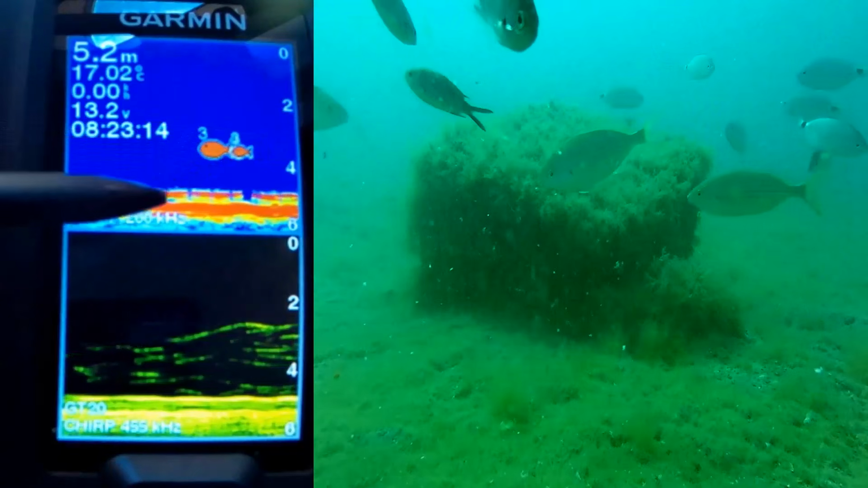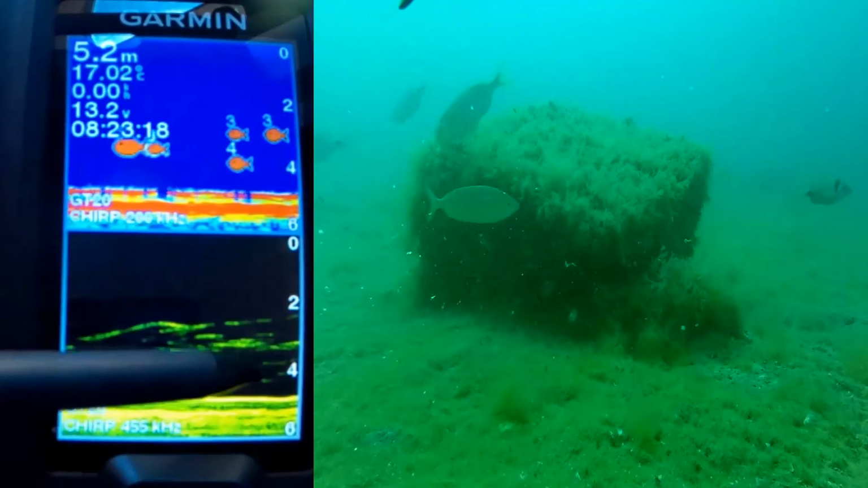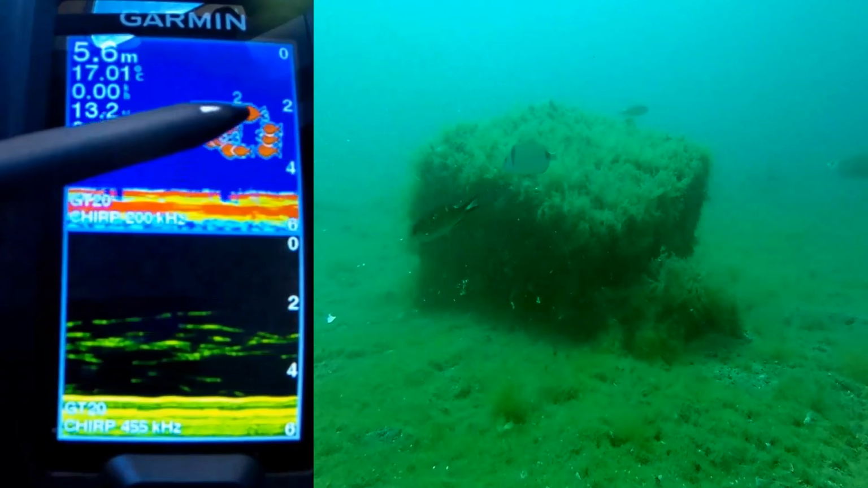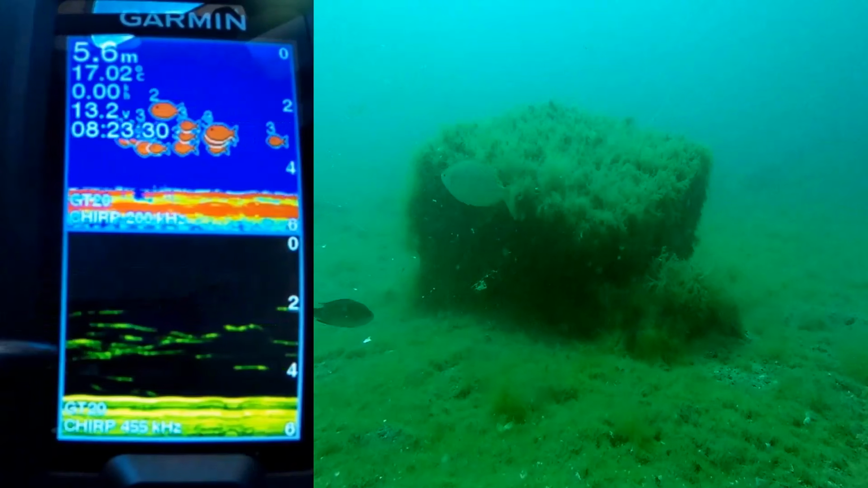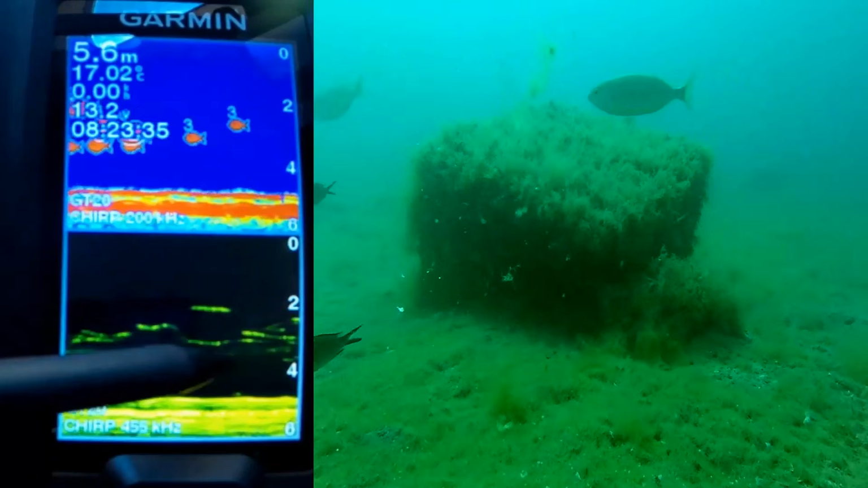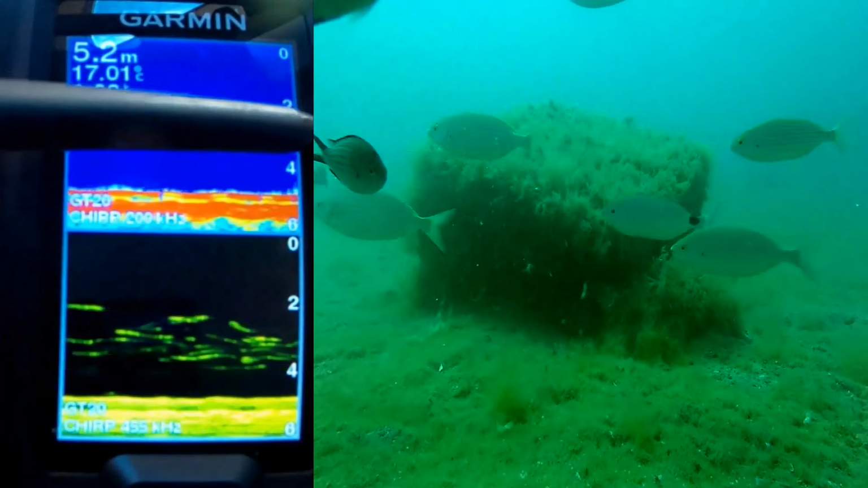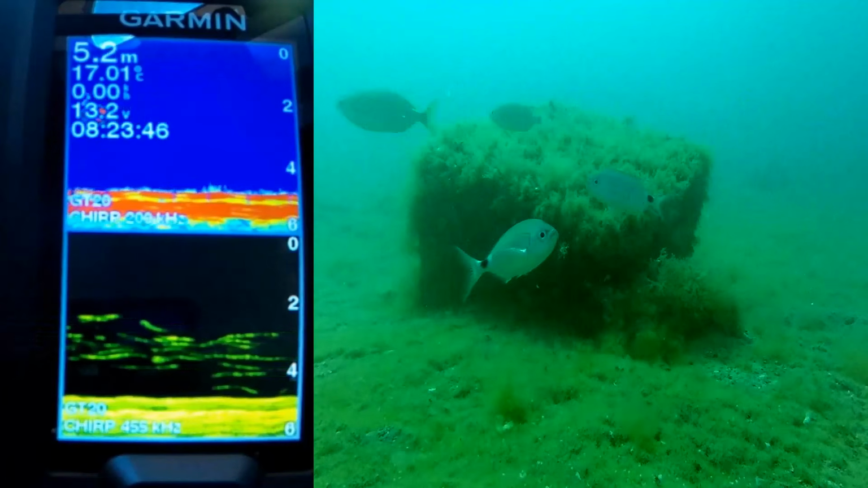3, 4 meters. 4 meters and 3 meters. Wow, look at that. Let's see how these show up on the clear view. Let's wait for them. Look, they're starting to come in now. Here they are. See how late they are showing up on the clear view, because the beam is much narrower than the traditional beam, so they will show up later. I should be fishing. There's quite a lot of fish down there. I wasn't expecting this many fish.